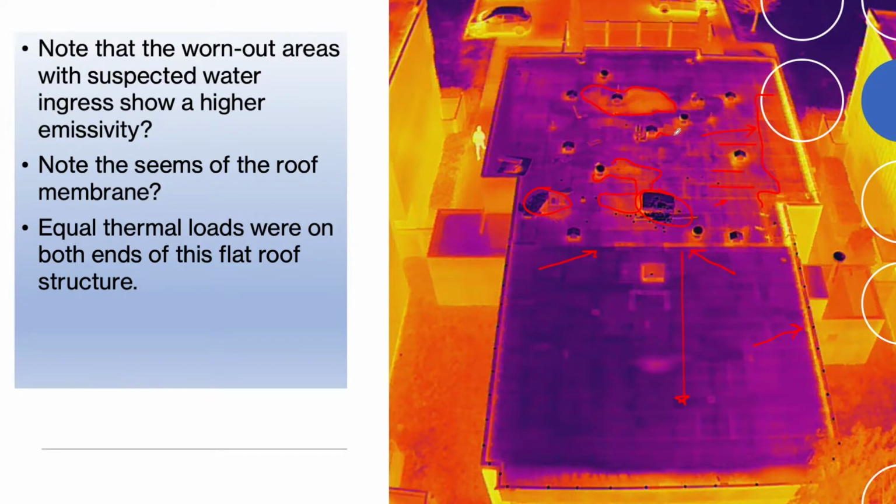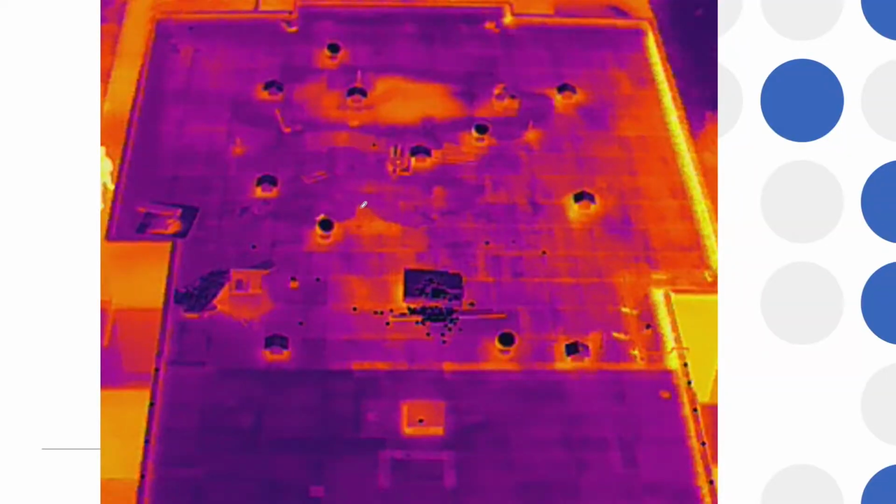So this is a really good benefit that we had to be able to highlight some areas of interest, a lot around some of these vents. That vent there is probably an exhaust fan. That's where that emissivity is coming from. This was equal thermal load on this structure all day. It was really in the same position, so we don't have a discrepancy there. So lots of activity. You would look at something like that and say that is suspect.